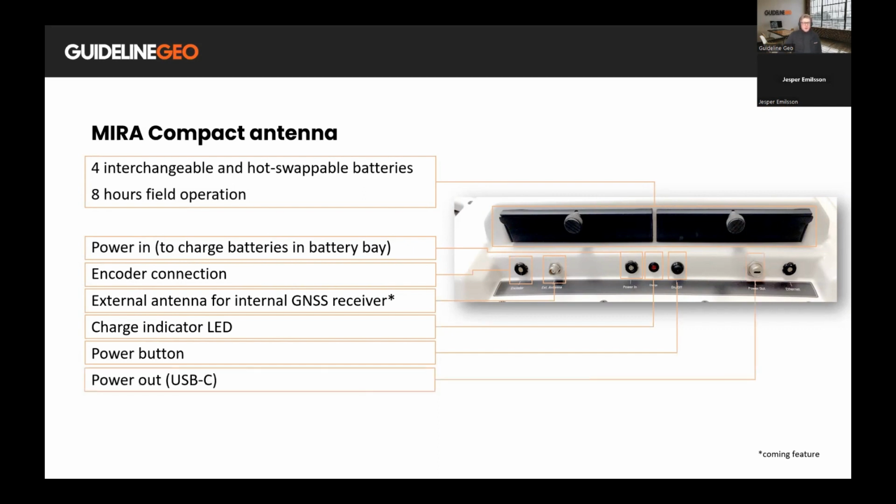And also a power out port, USB-C, if you would like to charge your phone or your laptop while you are surveying. You can use the MIRA Compact batteries and achieve that through that power out connector. And the data communication is handled over Ethernet, and that's the final connector on the backside of the antenna box.